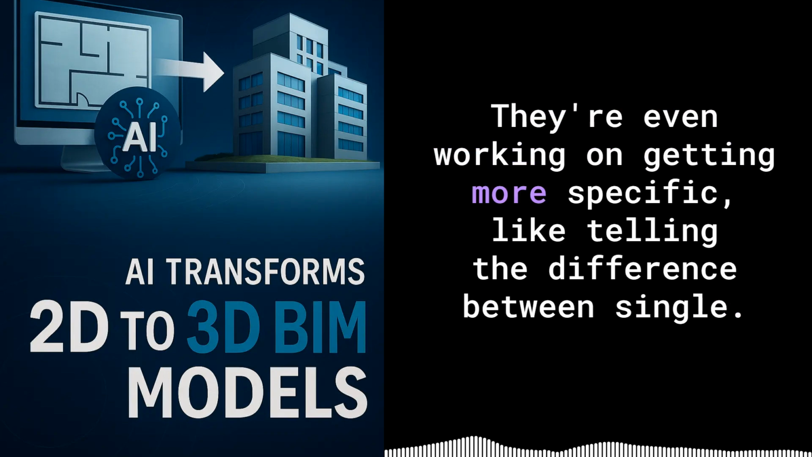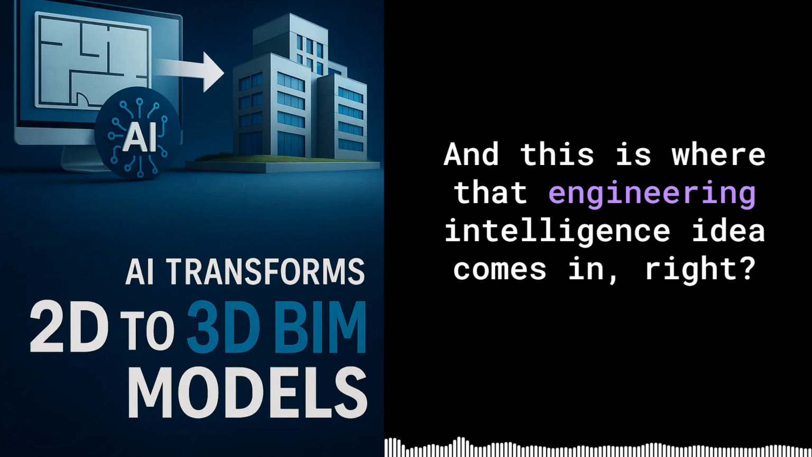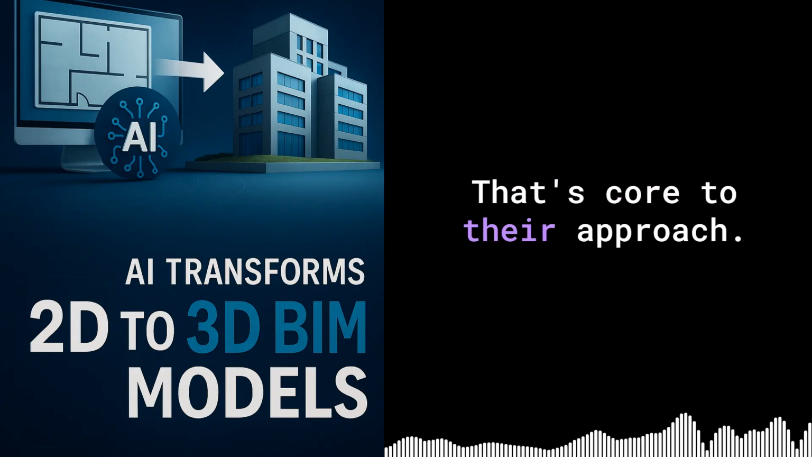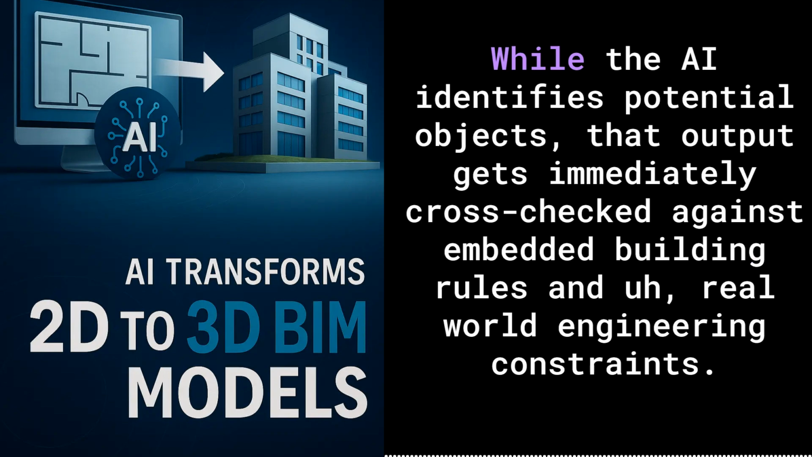They're even working on getting more specific, like telling the difference between single, double, or triple windows from the input. And this is where that engineering intelligence idea comes in, right? The source highlights that as a key difference. Yes, exactly. That's core to their approach. It's apparently more than just simple AI pattern matching. While the AI identifies potential objects, that output gets immediately cross-checked against embedded building rules and real-world engineering constraints.